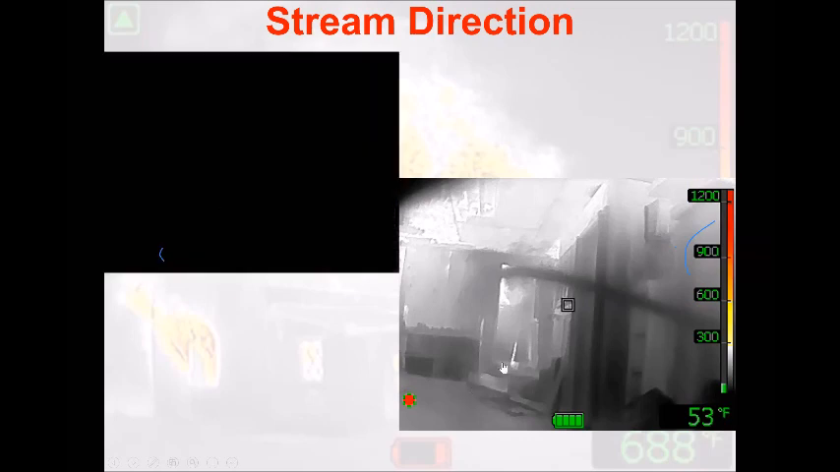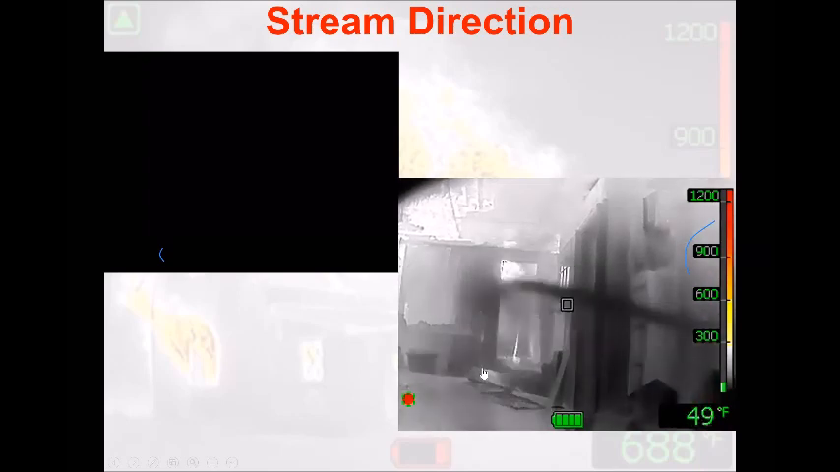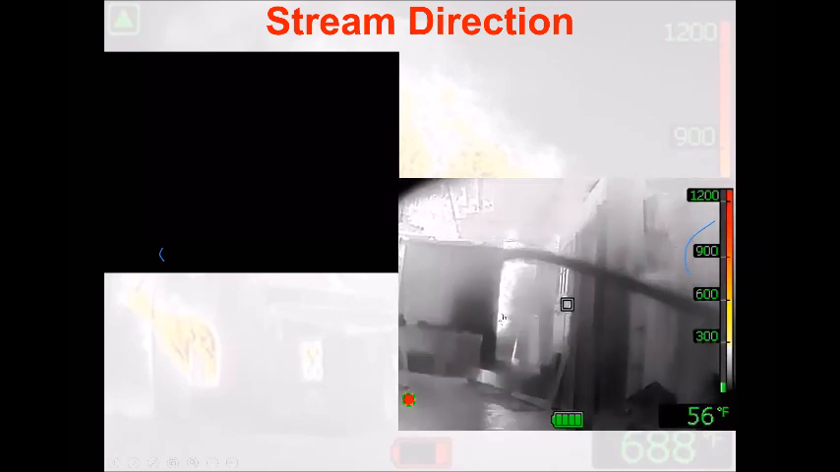And if I move my line over to the left or over to the right, the fire would flare right back up. I'm telling my partner to erase the heat. And that's the biggest thing about this thermal imaging camera: you are Picasso, paint that whole room black. That's what the water's for. Cool the surface down.